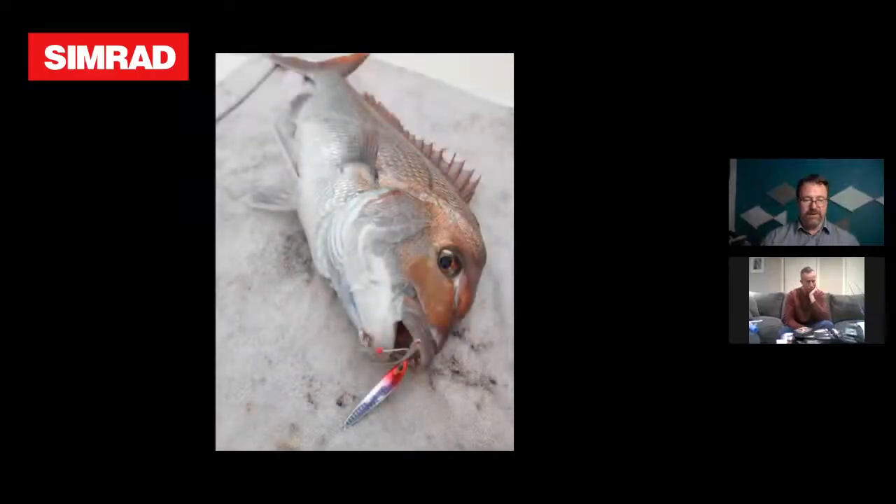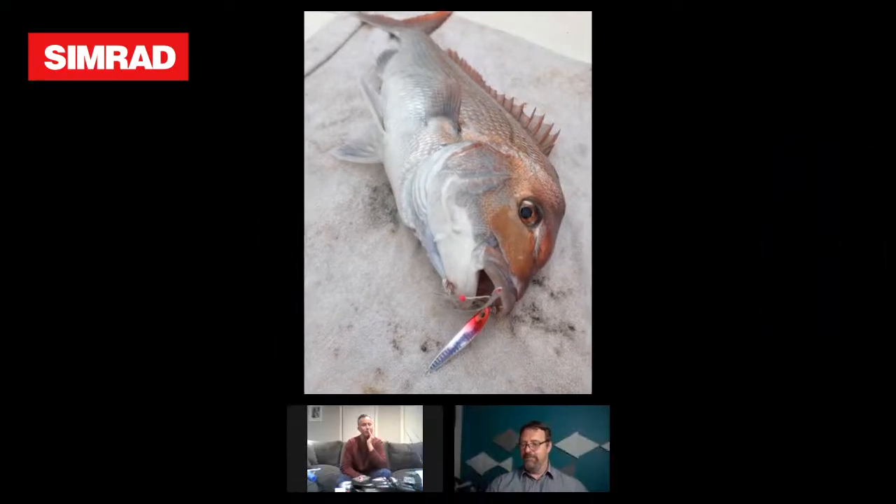Yep, very good. I'm going to bring up another slide that was on the slide deck that we hadn't talked about. So, snapper on micro jigs, mate. You mentioned it a couple of times, you showed us the rod you use. When, where, what water depth? Give us a few tips for targeting snapper with micro jigs.